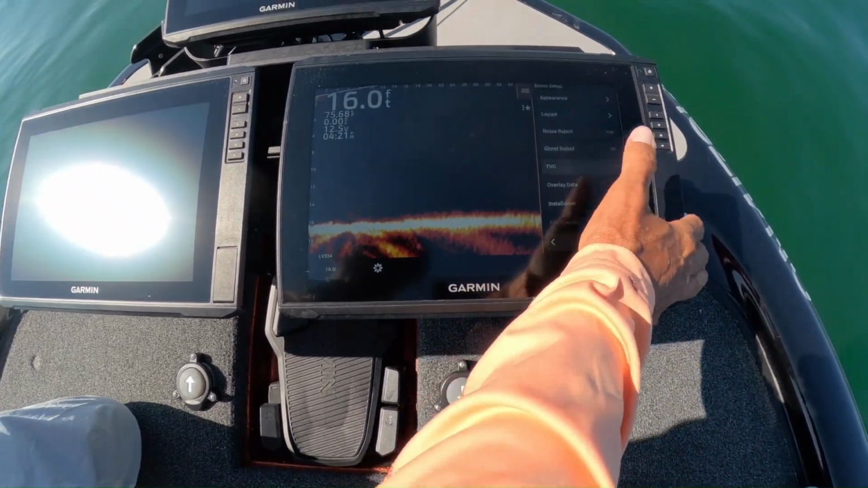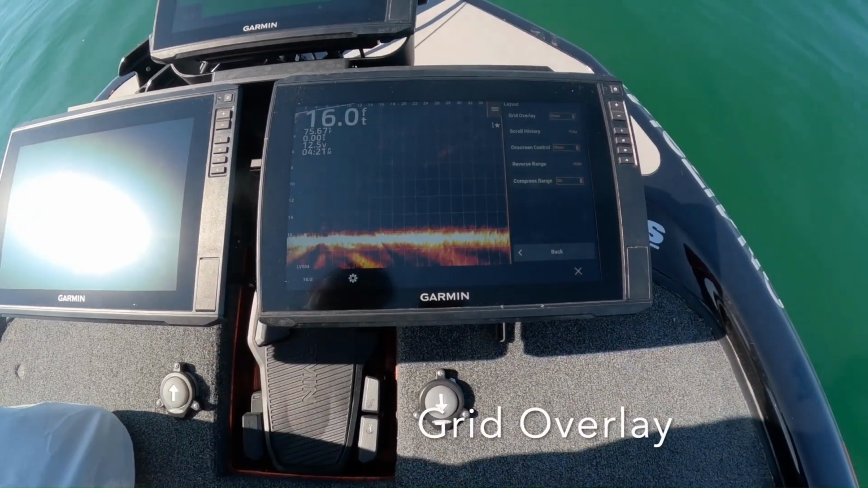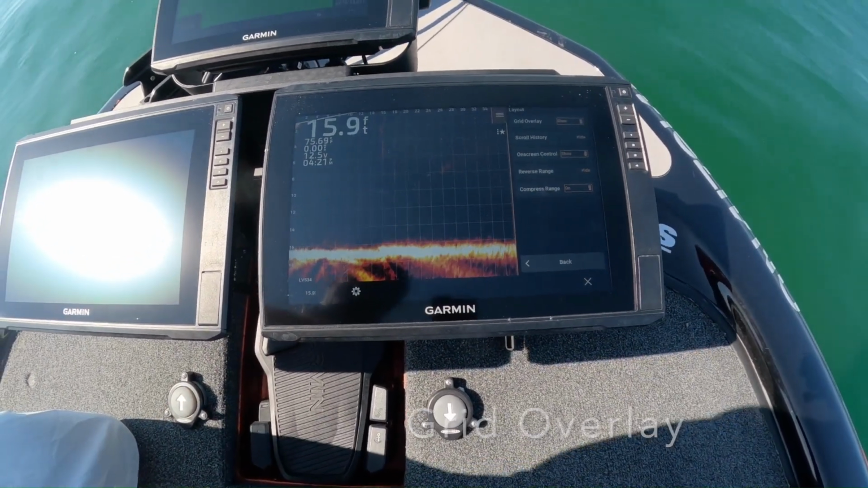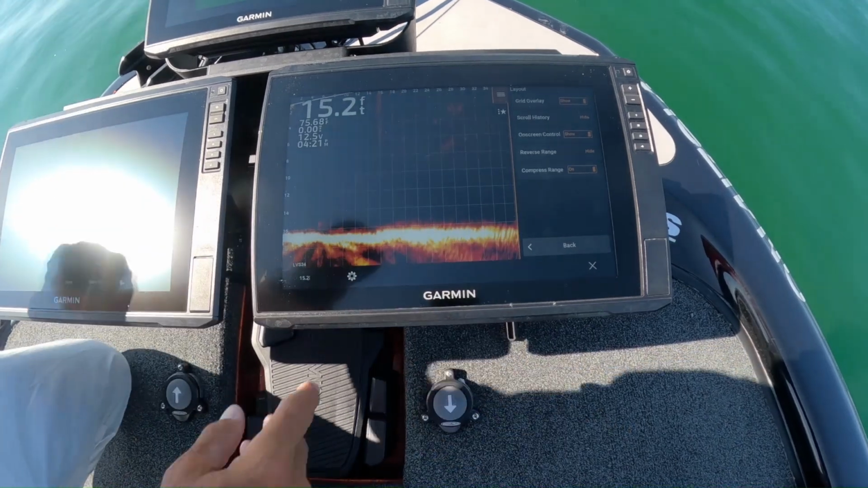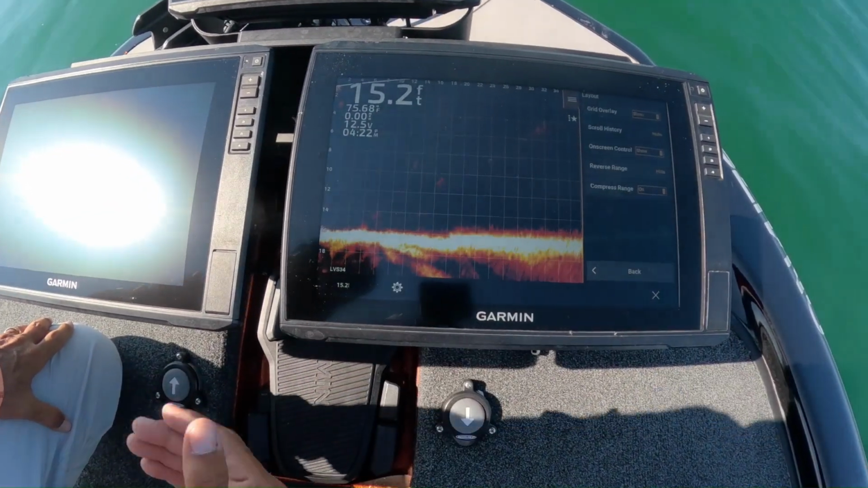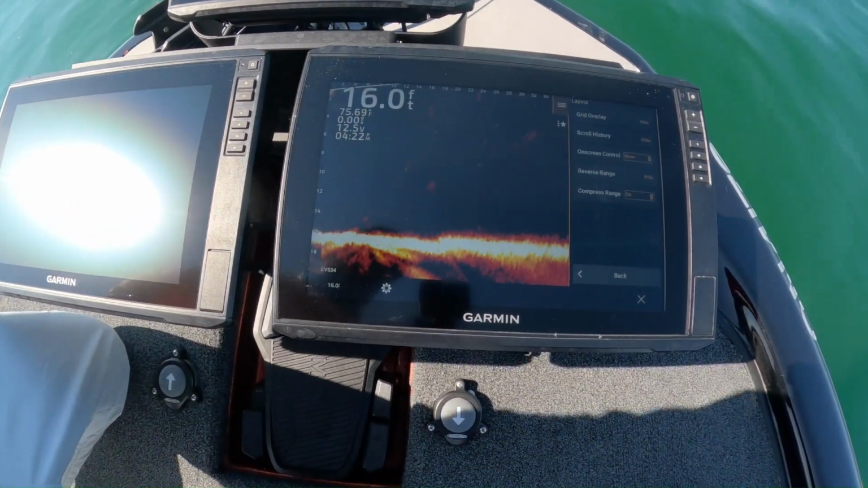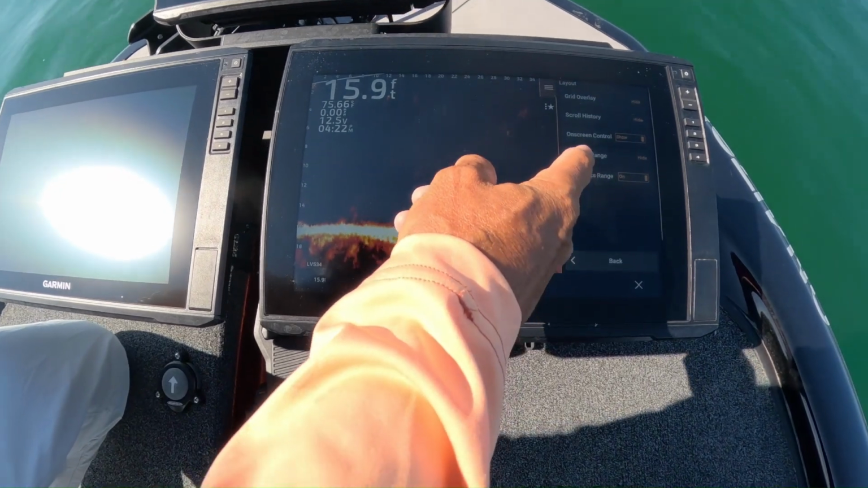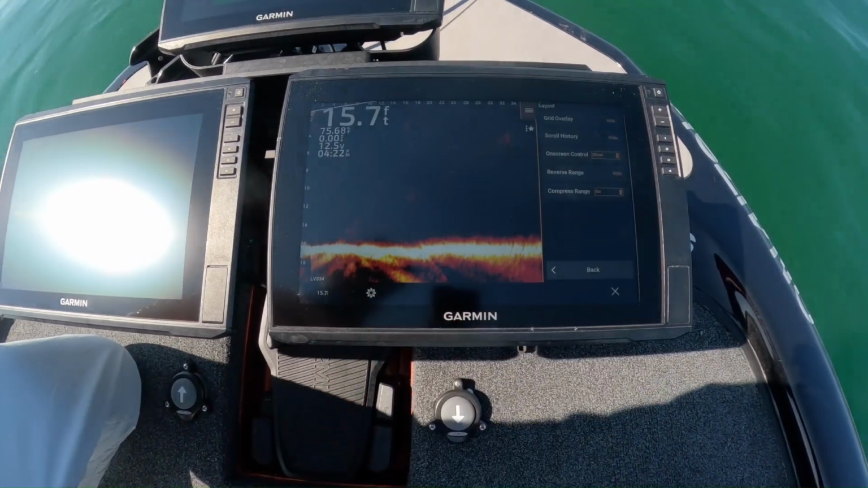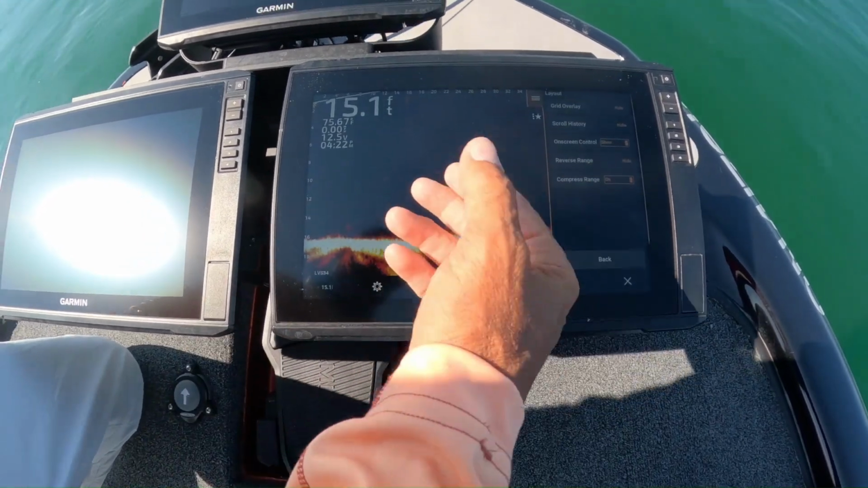And then you have sonar setups here. Grid overlay, if I turn that on, you see there's a grid there. Some guys like it, some guys don't. I prefer it off. It does give you an idea how big fish are, how big a piece of cover is, whatever. I really just keep that off. That's just preference for me. On-screen control, that's just all your stuff. I keep that on if I want to adjust because I'm adjusting on the fly all the time.